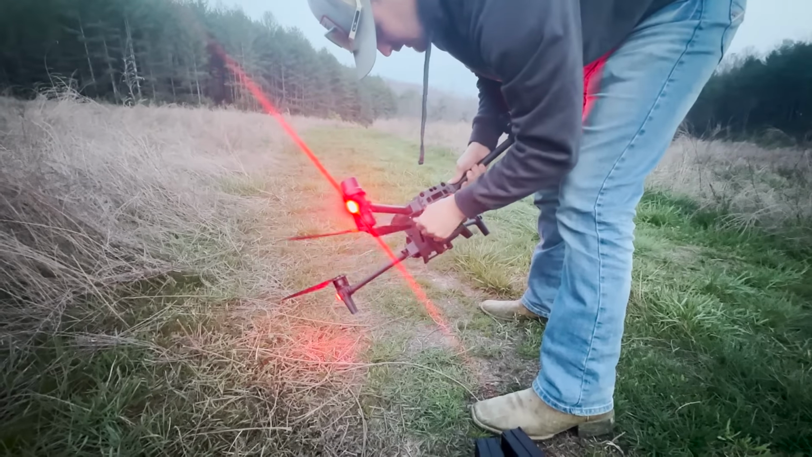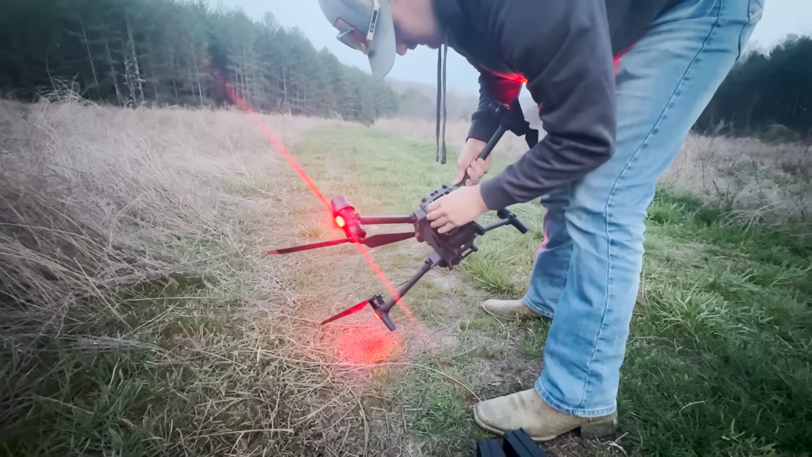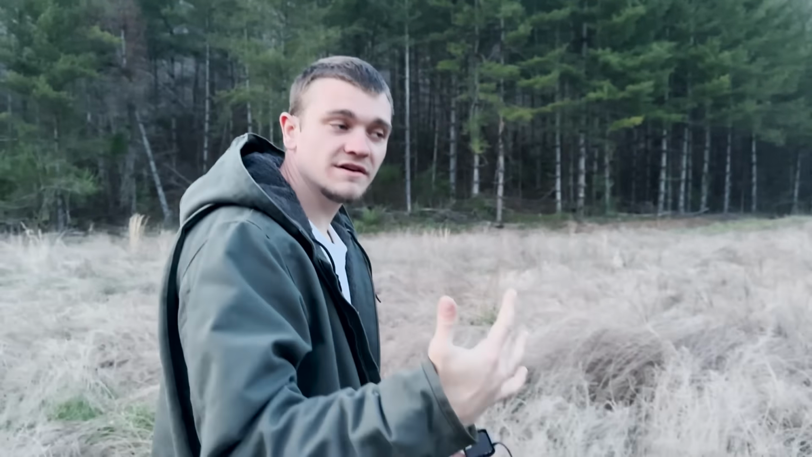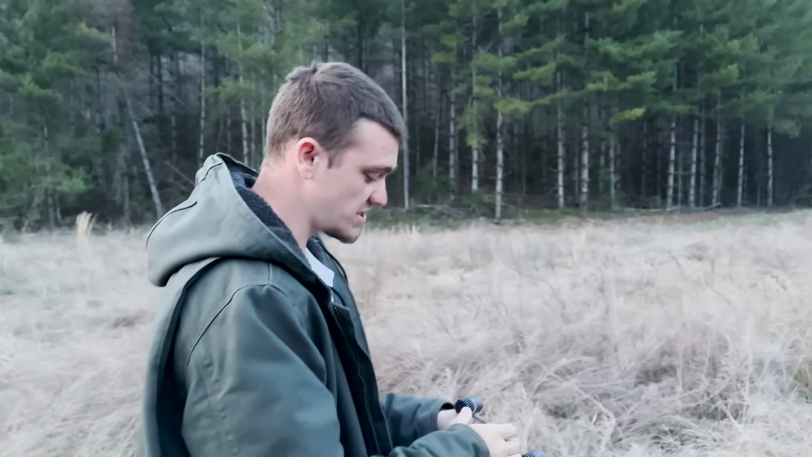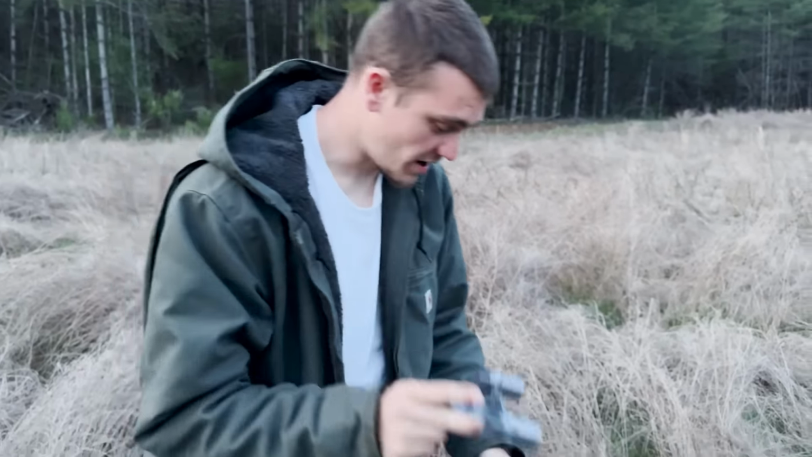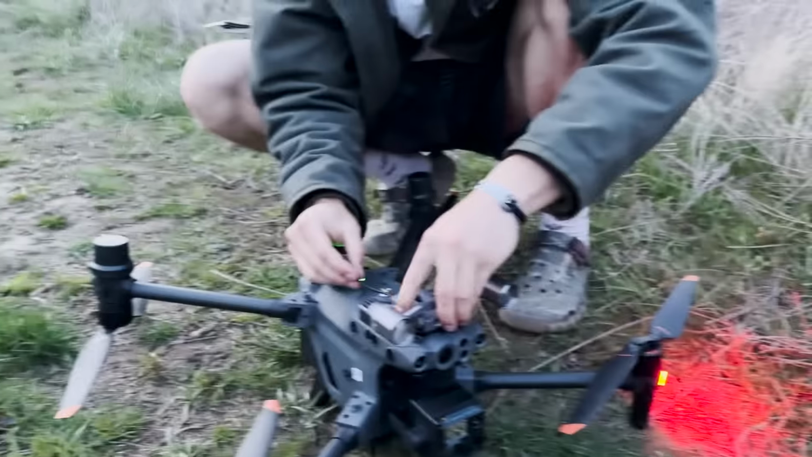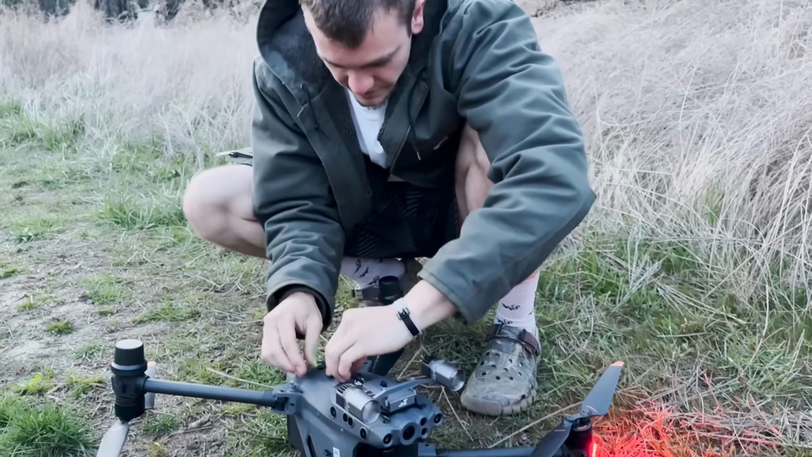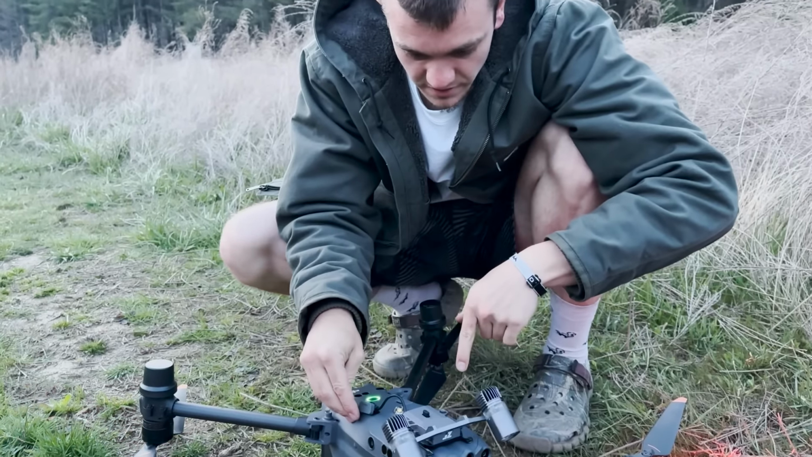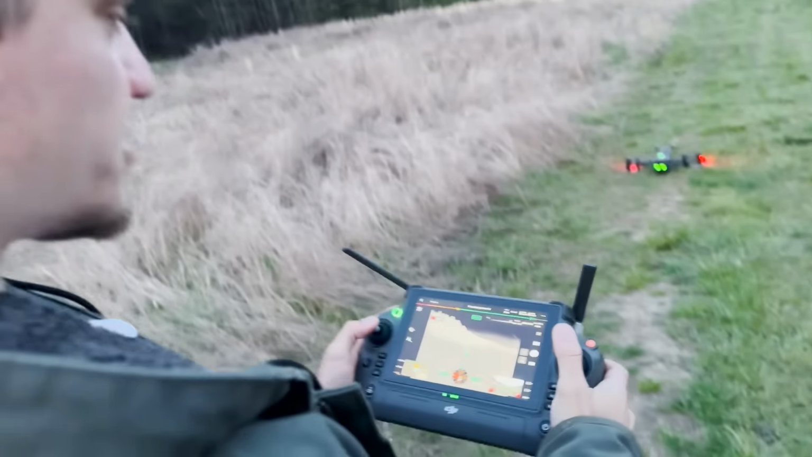Like I was saying though, we're still getting used to it. We're still learning how to fly it, so we're still doing a lot of things wrong, and hopefully we'll learn from that. What we did right there was a little bit of daytime, but a lot of the recovering and a lot of drone stuff actually happens at night. So it has this, not really built in, but attachment spotlight. We'll show you how that works. I gotta slide it on, wiggle it, make sure it's on there good, and then it plugs into this port up top. It should connect. I'll take off and show you what the spotlight does.